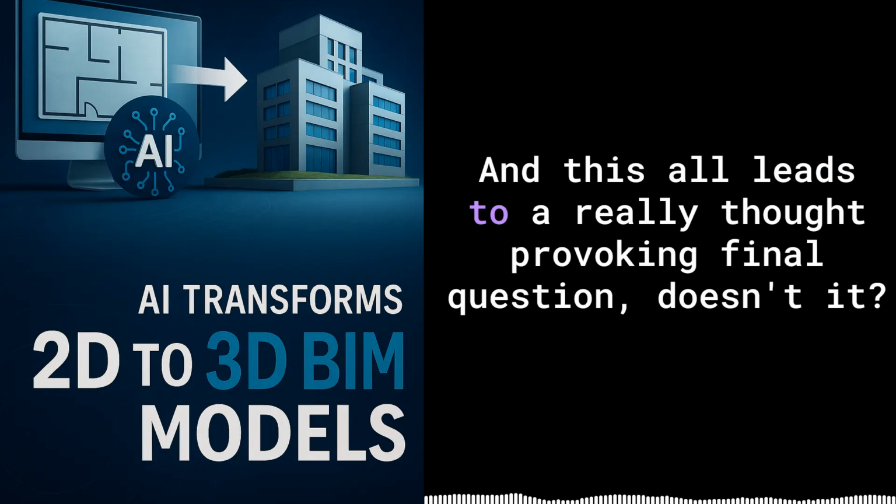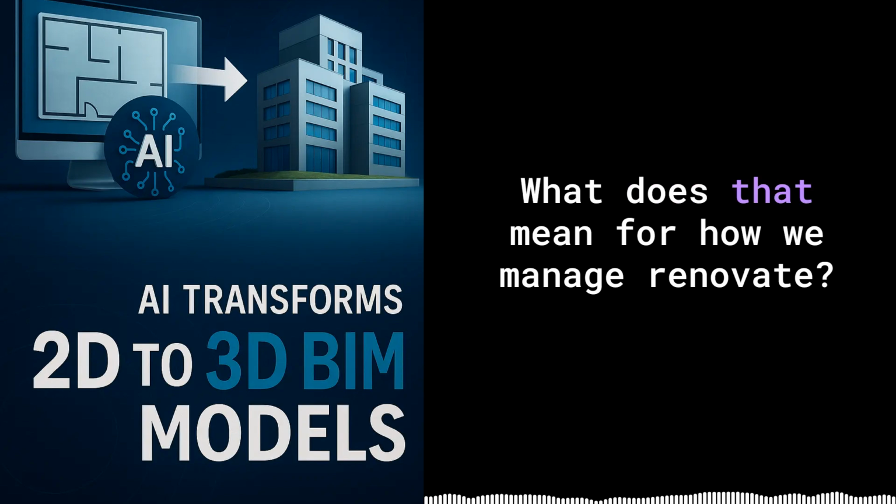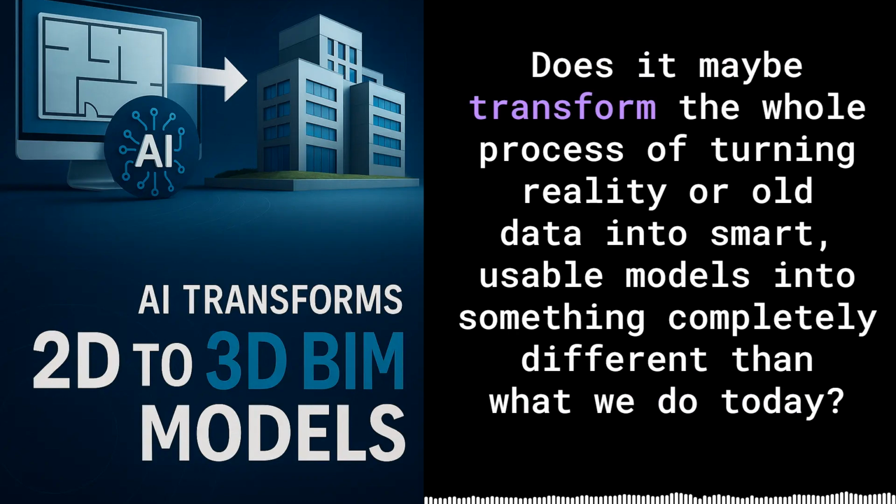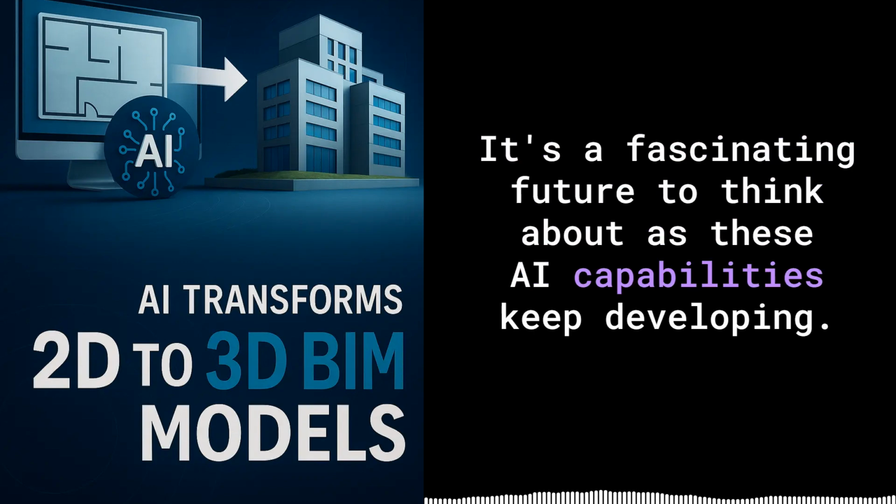Right. And this all leads to a really thought-provoking final question, doesn't it? If services like BIMify get better and better at digitizing the entire existing built world, what are the bigger implications? What does that mean for how we manage, renovate, interact with buildings going forward? Yeah, is this tech just bridging a gap, helping us drag all the old stuff into the current BIM era faster? Or does it fundamentally change how architectural and engineering documentation works? Does it maybe transform the whole process of turning reality or old data into smart, usable models into something completely different than what we do today? It's a fascinating future to think about as these AI capabilities keep developing.